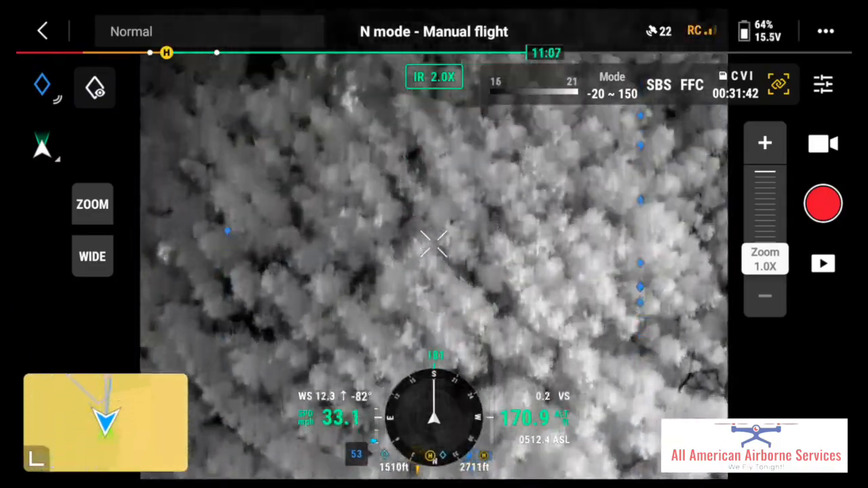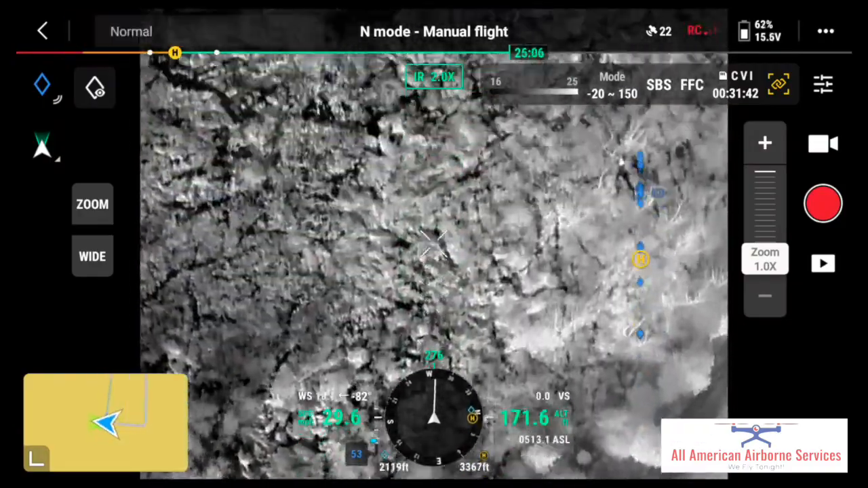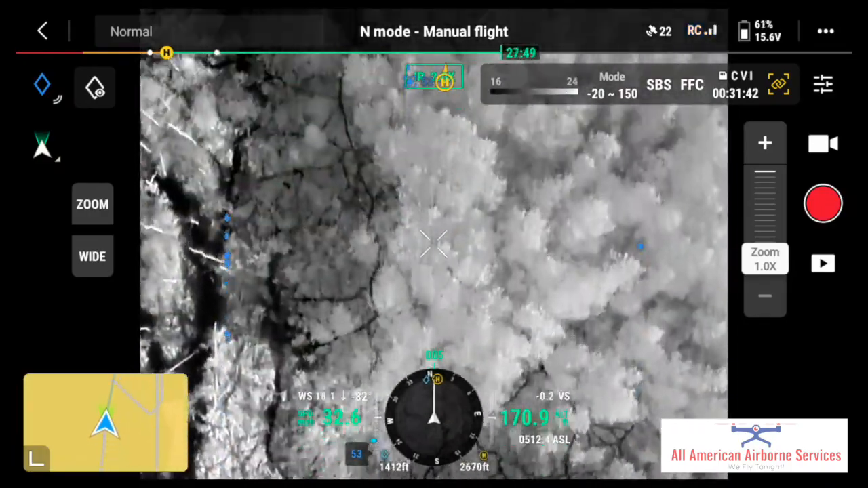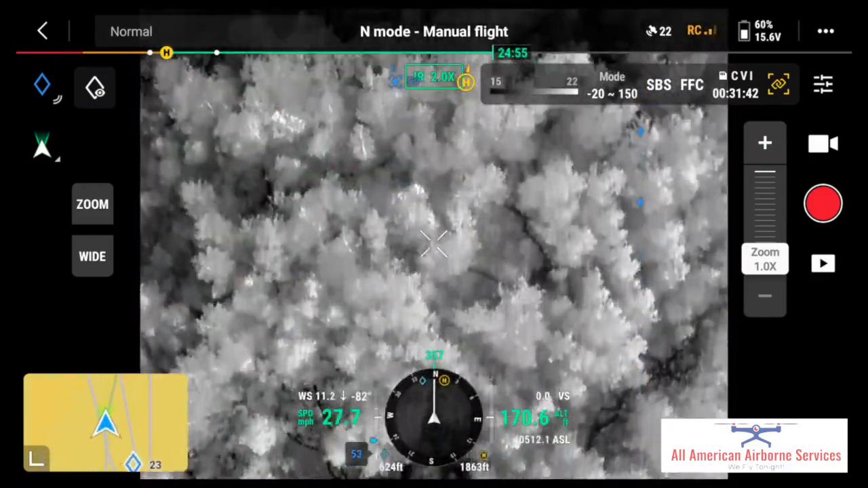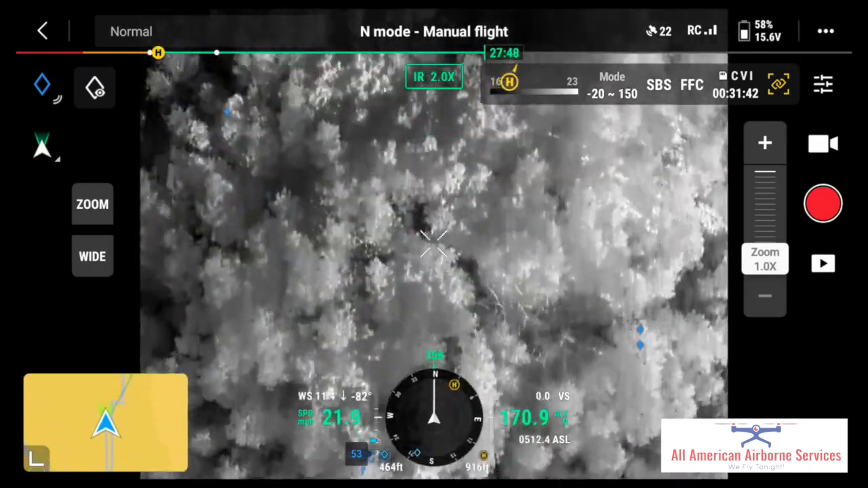I'm flying along here, just gridding the area, looking for deer, and it's in pretty bright sunshine at this moment. One of the things that's neat as I come by here is I'm going by diamond number 23, and I see those 3 deer that were right back there where they were before, beside 23 and 49.